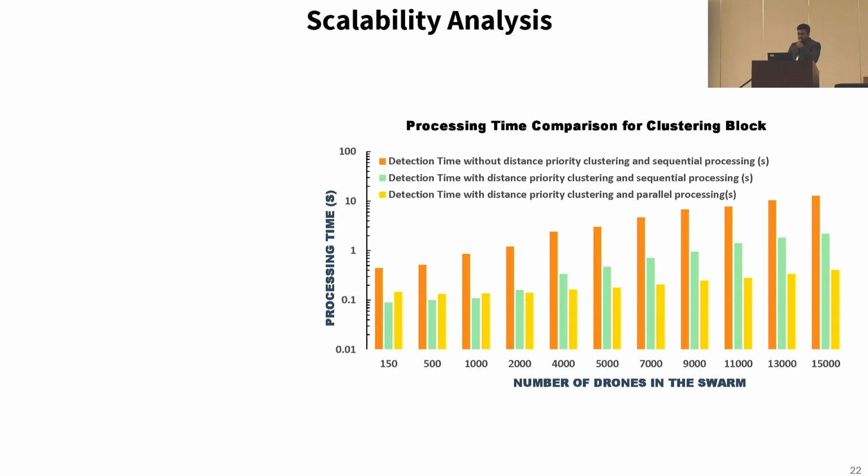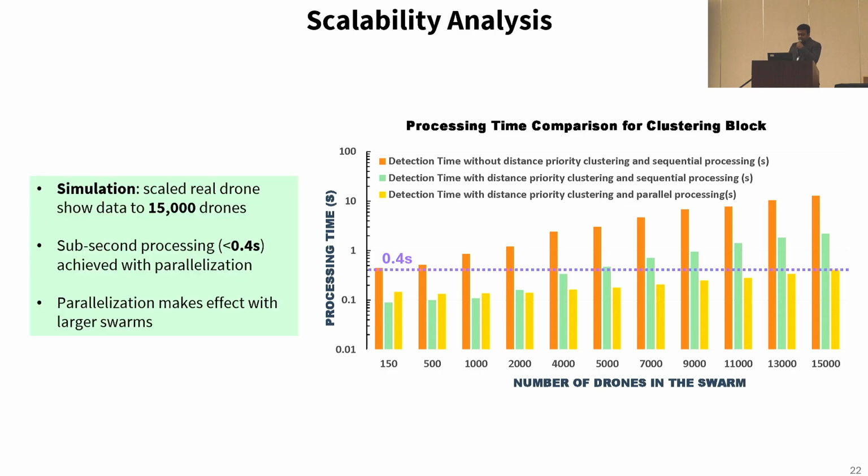So utilizing both distance priority clustering and CPU-GPU load balancing, the time taken for detection and classification was lowest, at a sub-second level of 400 milliseconds.